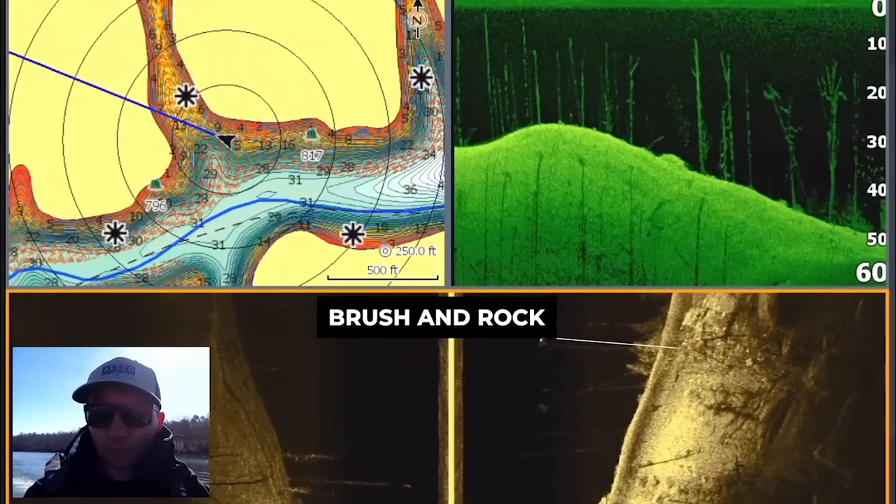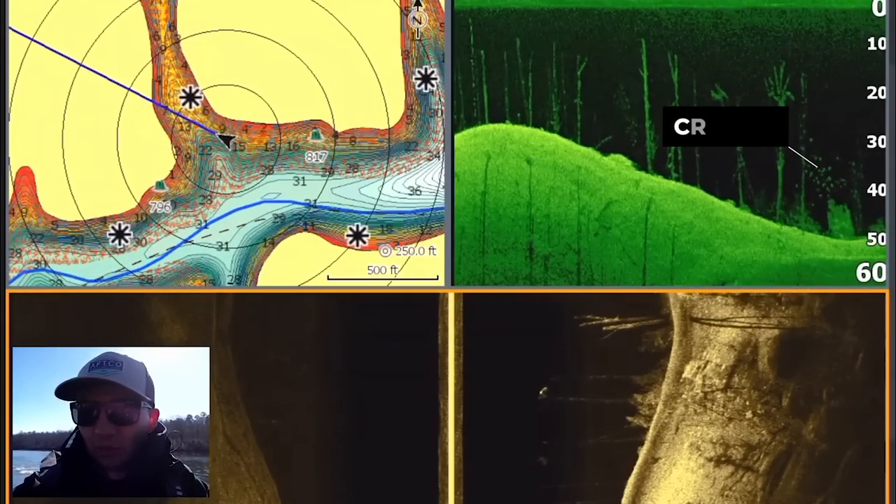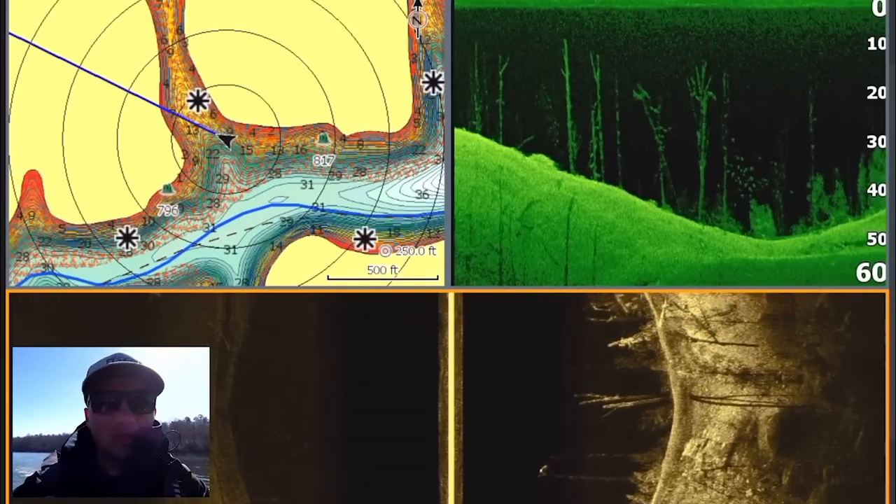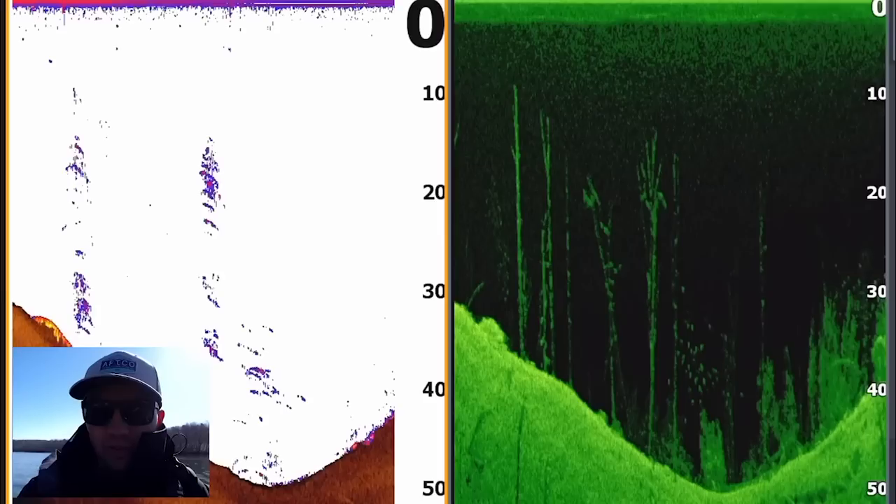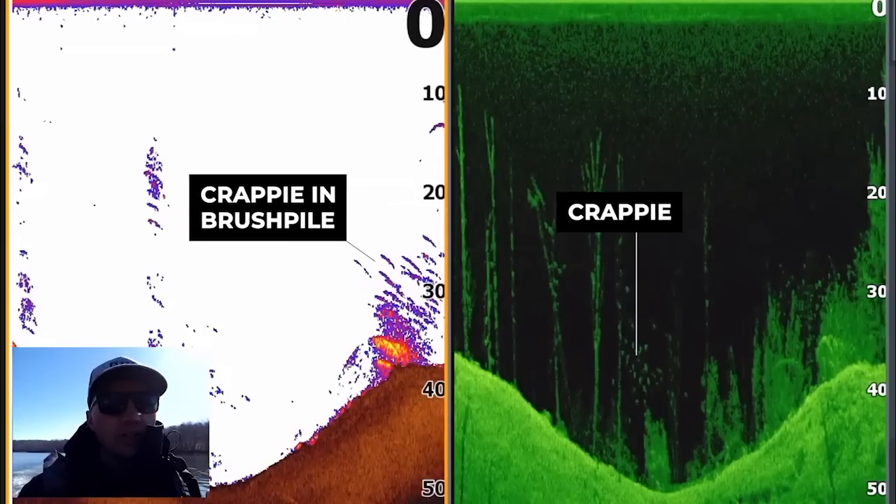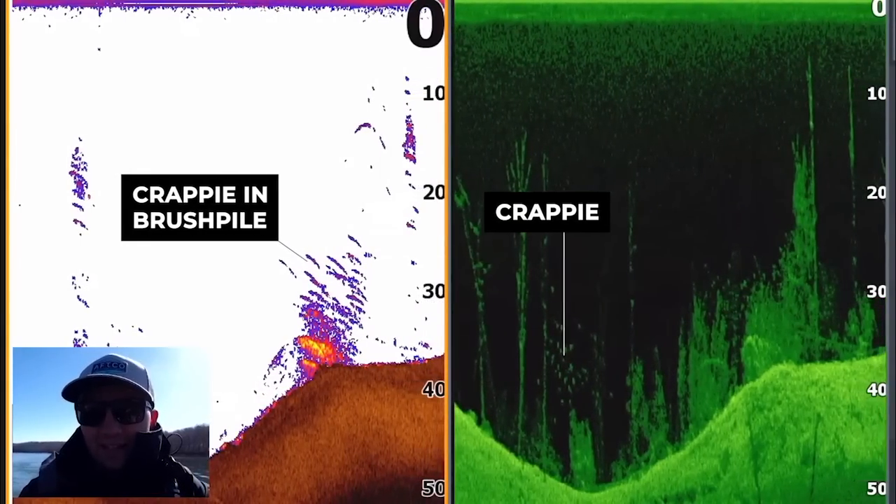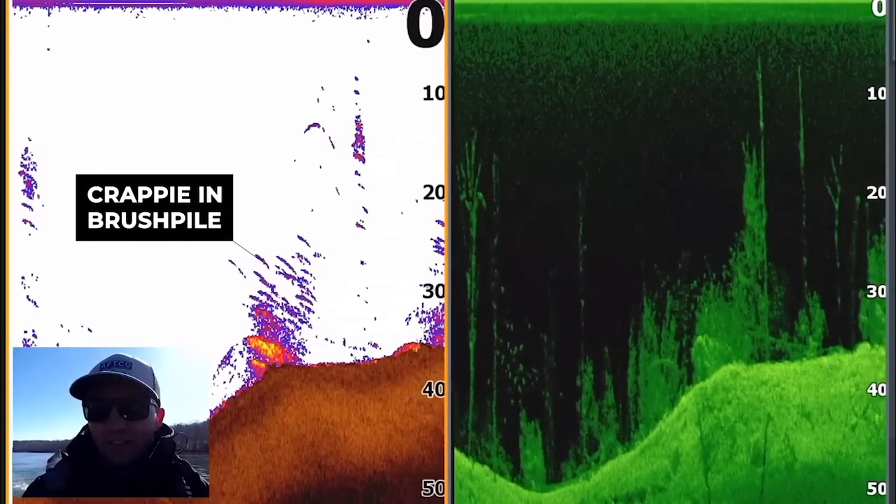Again, we have a lot of brush right there, and we actually just came over a big school of crappie down there in 40 feet of water. Now that's interesting. That's our first sign of actual life. This is not a school of bass, which is what we're out here looking for, but if we take a look at the 2D sonar, you can see that we have some very small, barely visible arches on that 2D sonar with tiny dots on the down imaging, and that just lets me know based on my settings that I'm